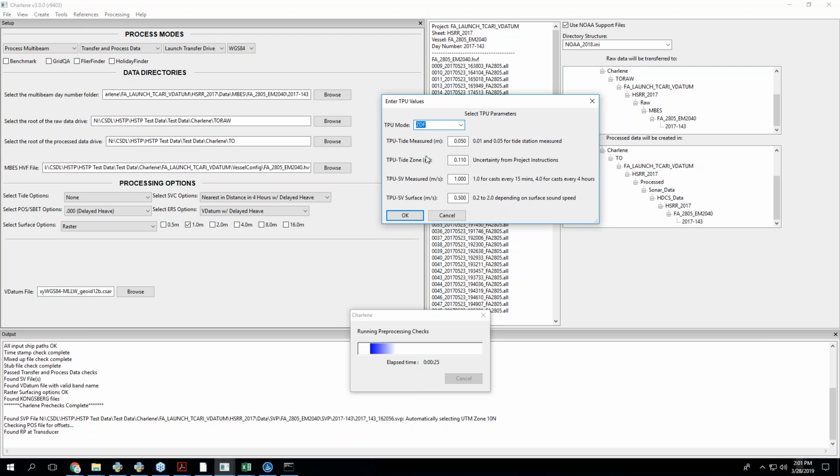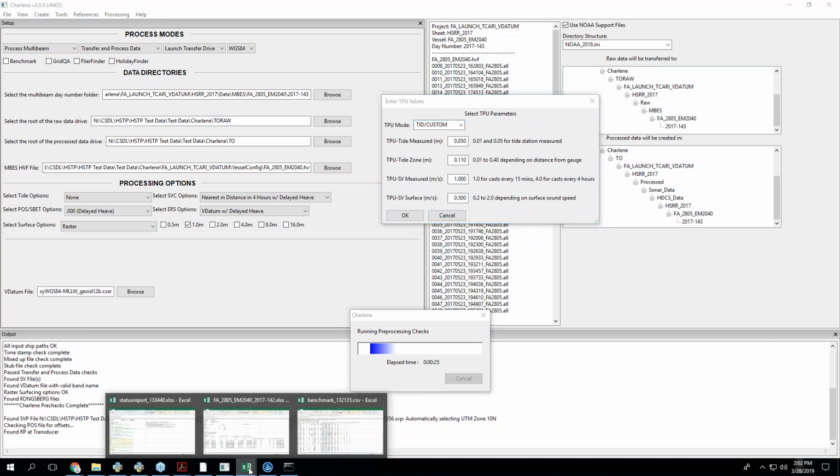For zone tides, these are sort of recommended values. You'll again get uncertainty from the PI for what to put in for zones. And then the tide file custom is sort of a free-for-all handling for if you don't want to be constrained by one of these modes. You can do whatever in here, basically. A lot of this stuff, where's my...